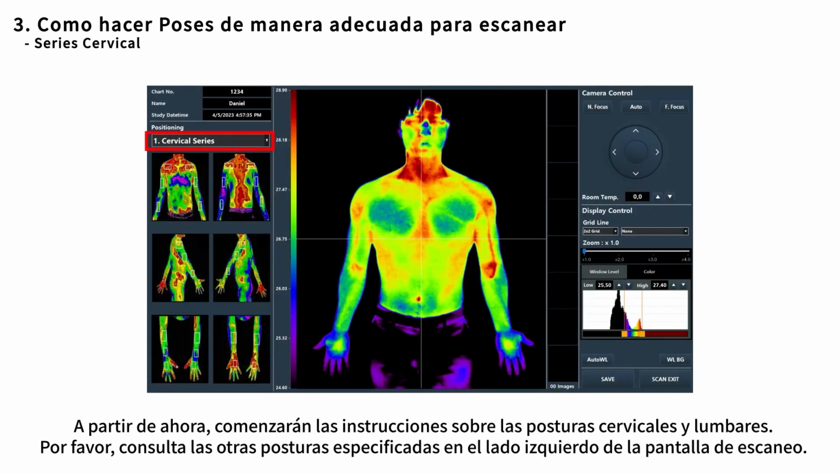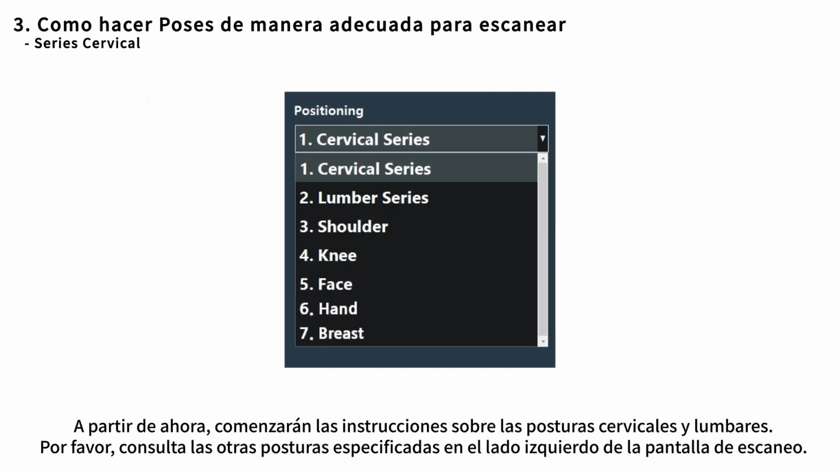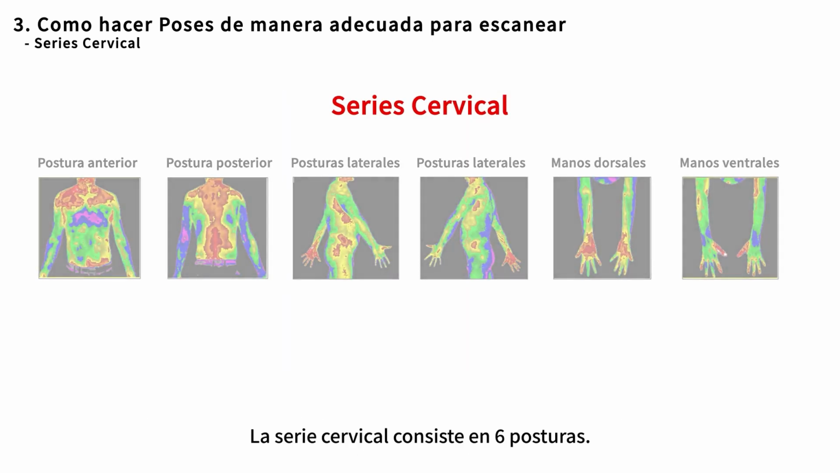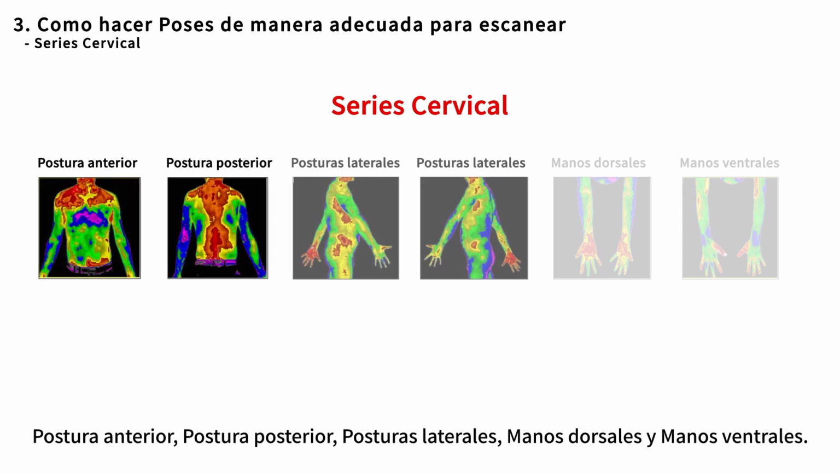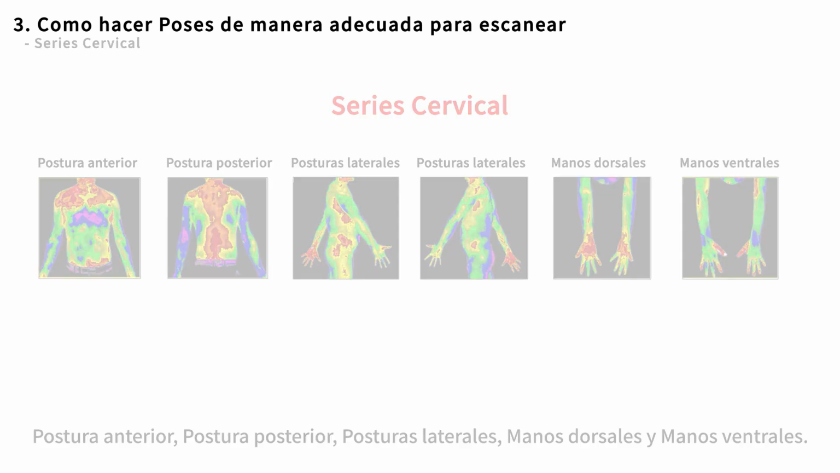From now on, the instructions on cervical poses and lumbar poses will begin. Please refer to the other poses specified on the left side of the scanning screen. Cervical series consists of 6 poses: anterior pose, posterior pose, lateral poses, dorsal hands, and ventral hands.